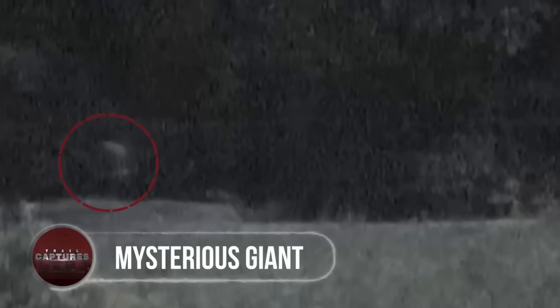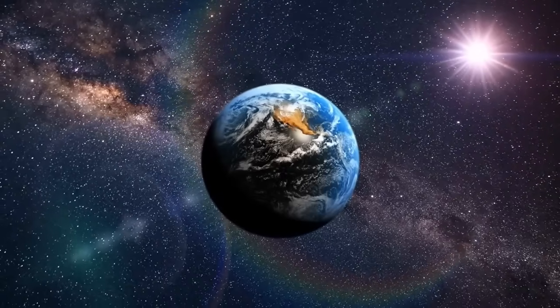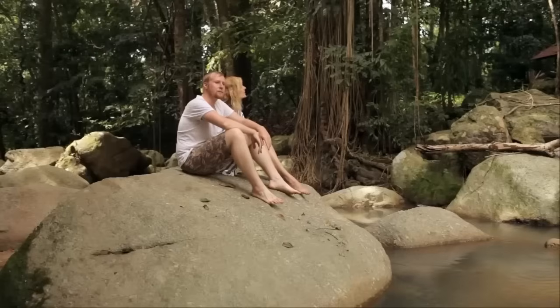Mysterious giant. Some things on our planet literally exist just to be a mystery, now and forever. Such as this mysterious giant that was filmed in 2001 while the couple was enjoying their vacation in the dense hills of Gettysburg, Pennsylvania. They felt some weird movements in the nearby trees, and then, from behind one of the thick trunks, emerged a huge, ape-like creature and marched over a rock, disappearing back into the trees.